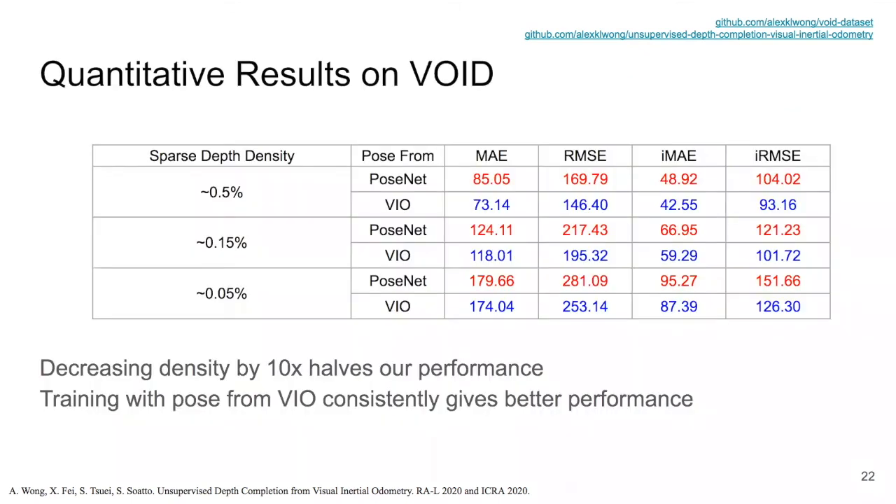Here, we show quantitative results on the VOID dataset at each of the 3 different density levels to study the effects of sparsity. Since our method is directly built on top of a VIO system, we also provide results for the case when pose is directly obtained from VIO instead of the proposed PROS network. Considering different levels of densities, the overall trend is consistent for both models.